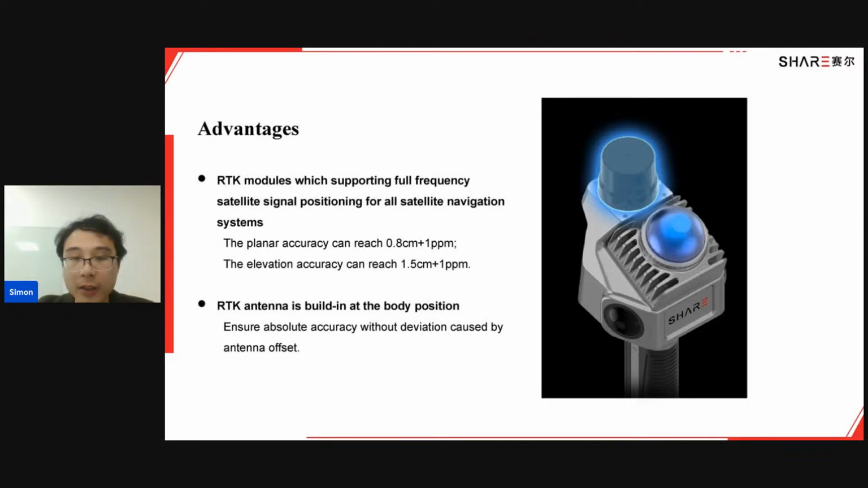And our RTK antenna is built in at the body position. That means no matter how you change your position, no matter how you handle your scanner, the positioning is always the correct coordinate. So the absolute accuracy can be ensured.